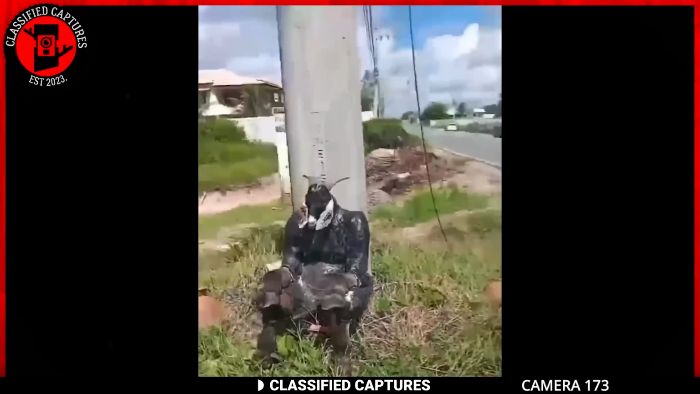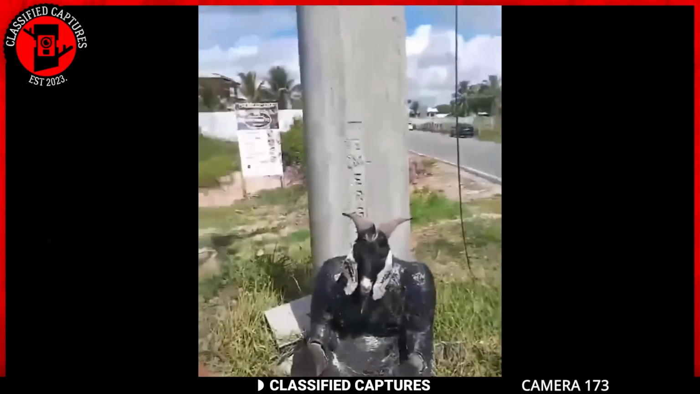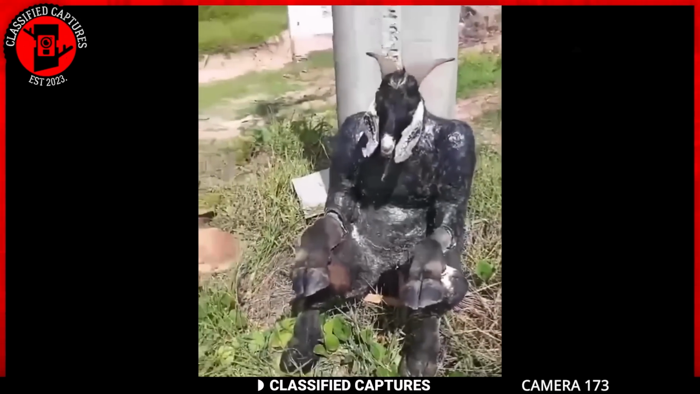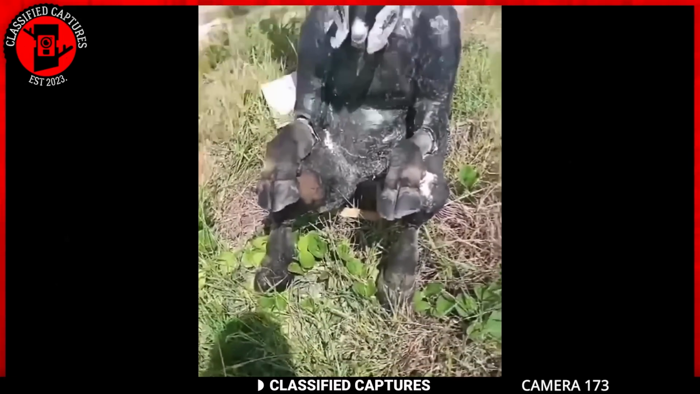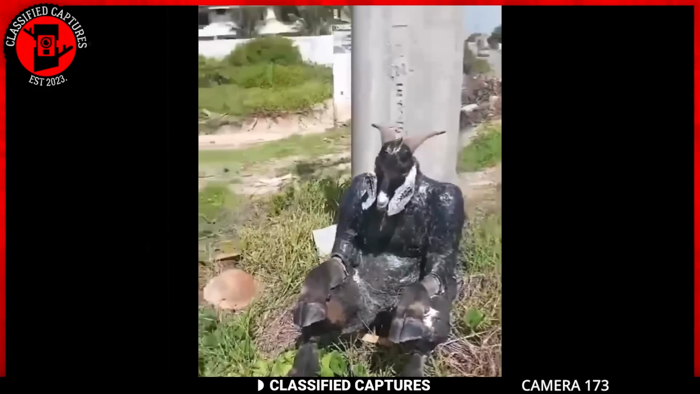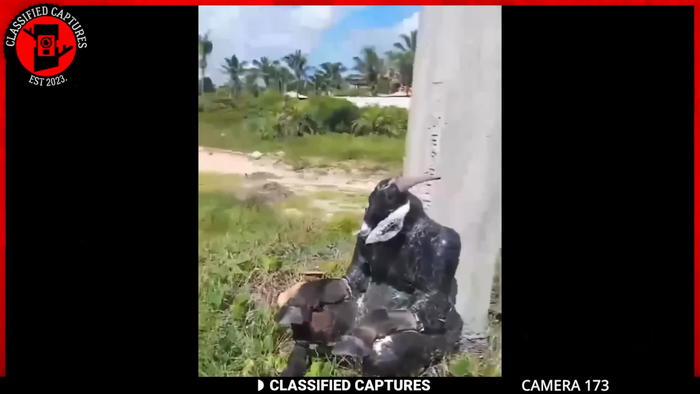A motorbike rider was cruising through a deserted area when he came across this unusual sight, a lifeless goat seated like a human leaning against a pole. Now, this certainly isn't your usual sight, so what could be happening here?